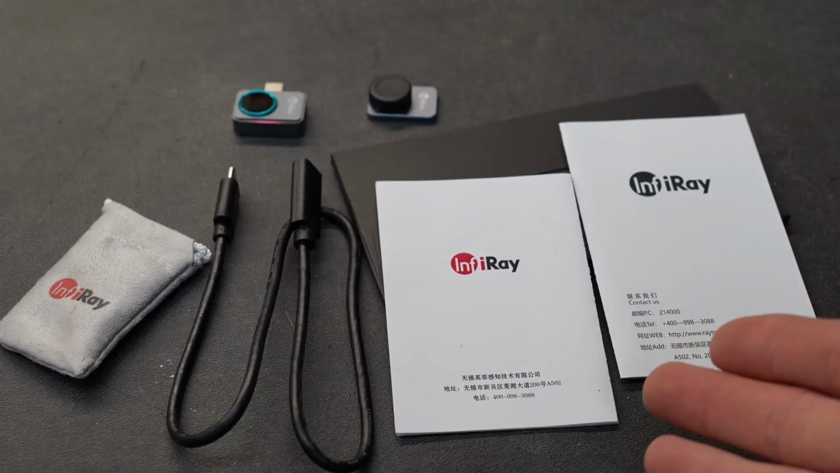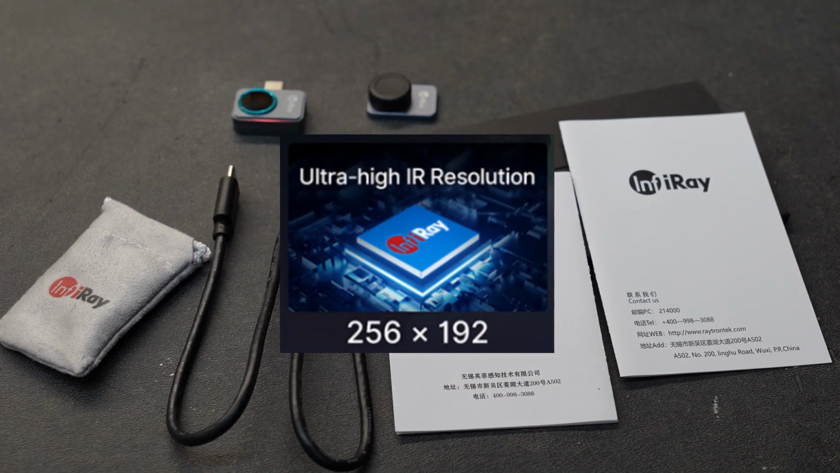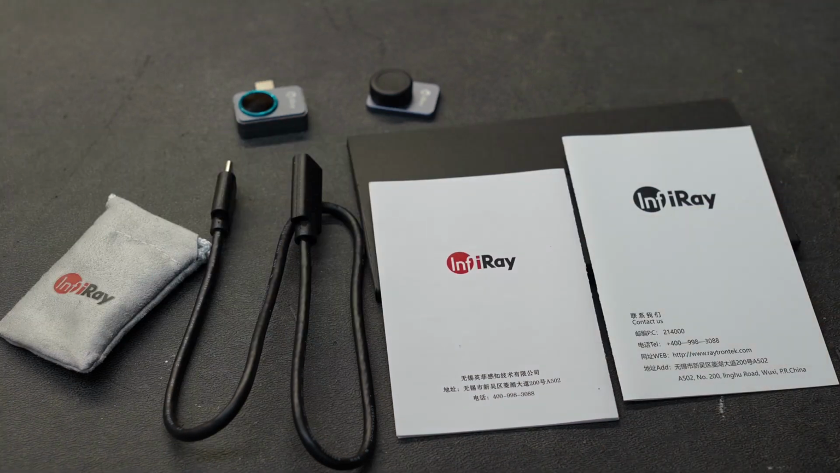This particular model has a resolution of 256 by 192. It has a temperature range of the low end being -4 degrees Fahrenheit, and on the upper end it'll measure up to 1112 degrees Fahrenheit. And the frame rate is 25 frames per second. That's a little bit on the top end of what we've seen on this channel before. Now that we have those specs out of the way, let's go ahead and take a look at this camera and we'll see how well it does.